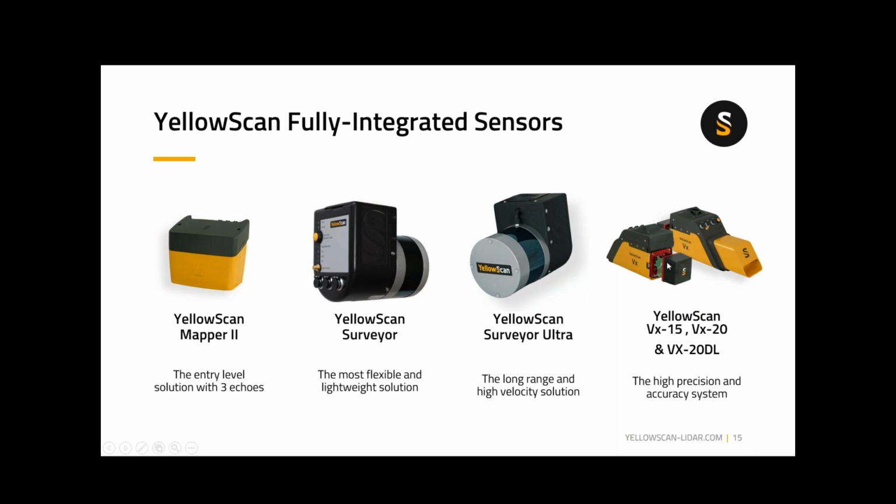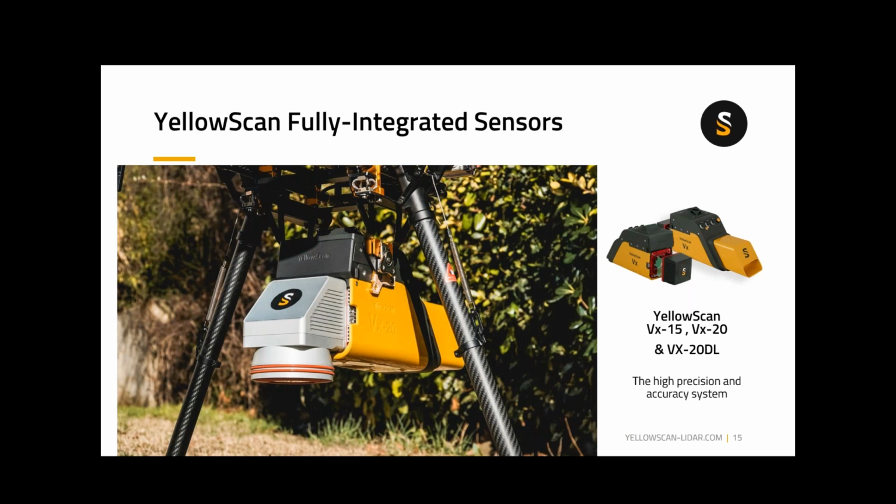And then we have a series that we call our VX series, the 15 and 20, which are both using the Riegl miniVUX laser head, and then either the Applanix 15 or the Applanix APX20 on those systems. And lastly, of course, we have the newest of that series, which is our VX20DL, which is the downward looking. So in this particular instance, it's still the Riegl miniVUX, but it's the downward looking, or DL version.